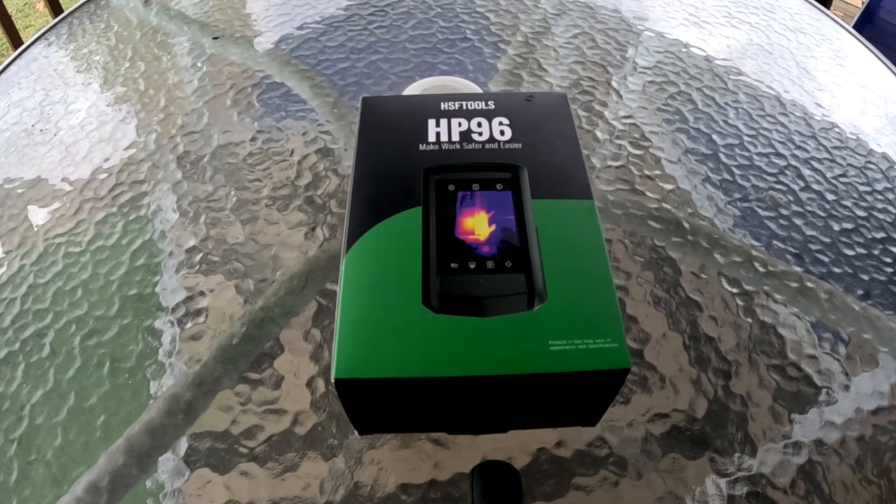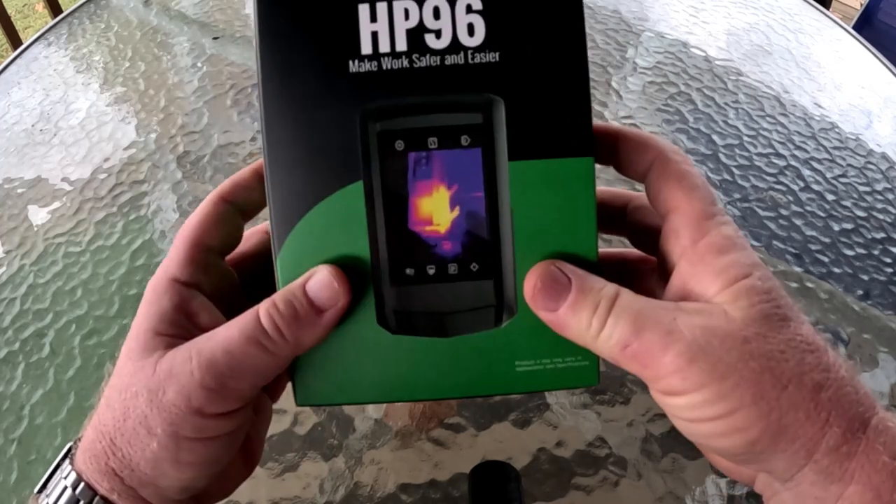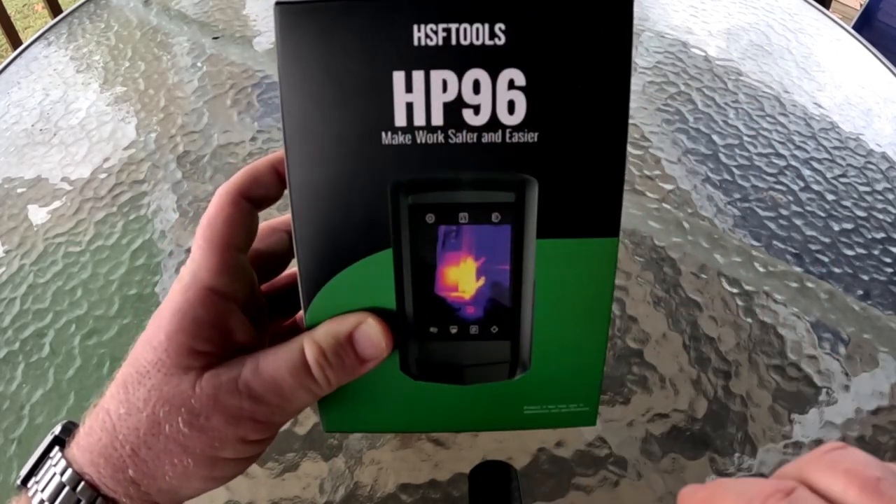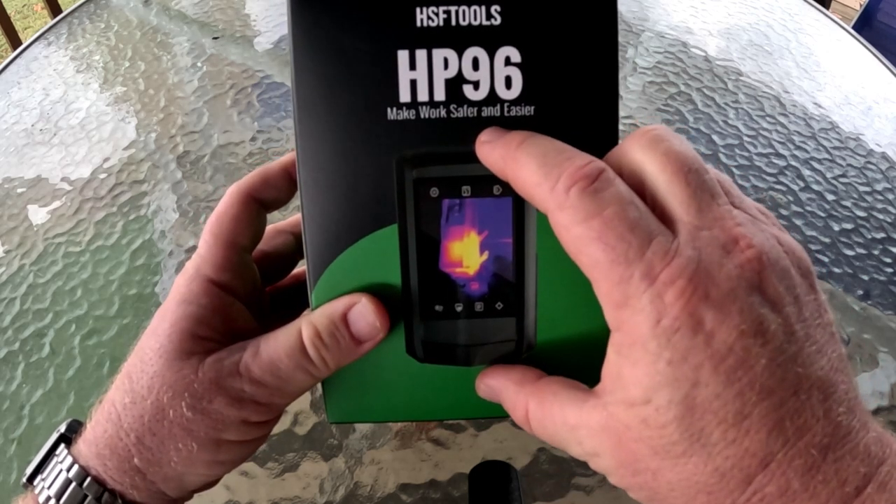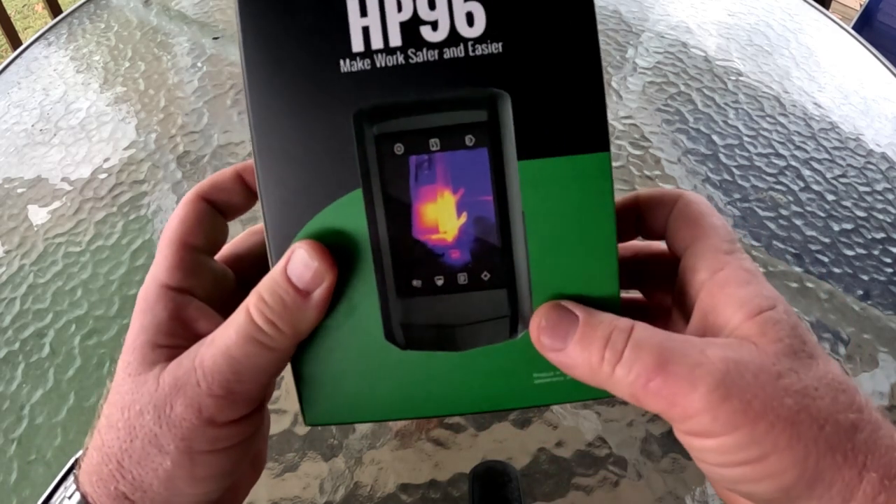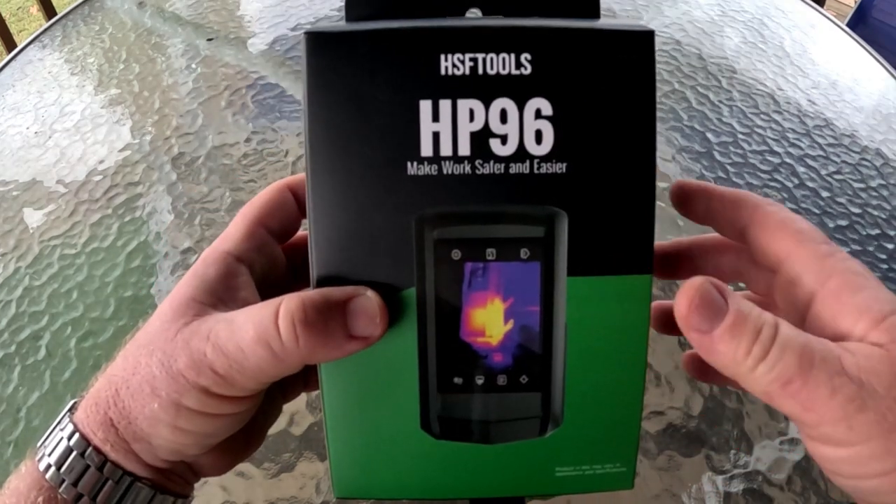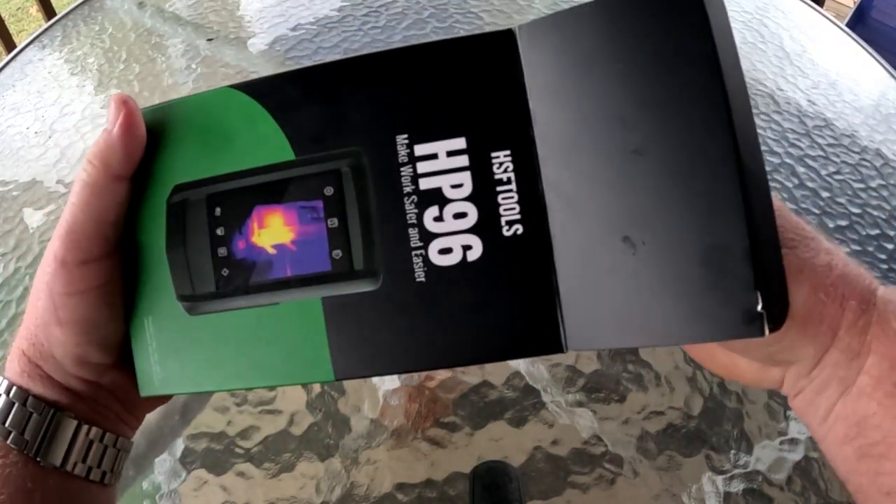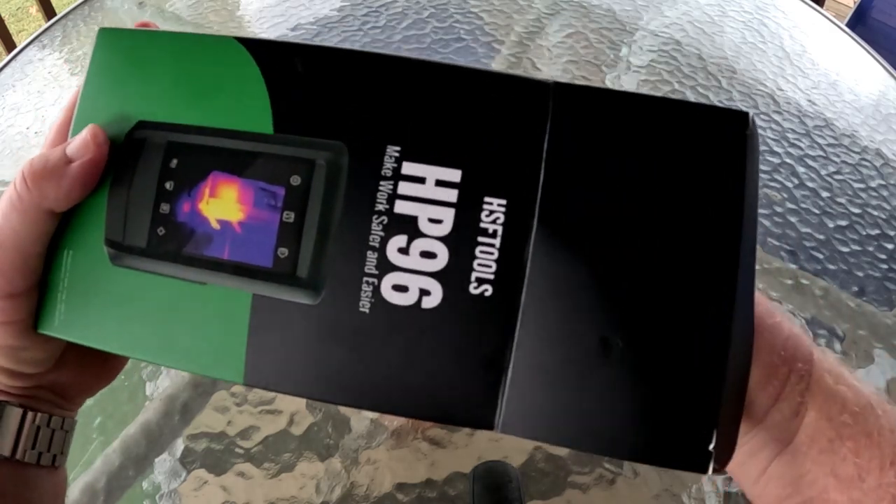I'm going to do an unboxing on this, and then I'm going to show you some video footage I took with it in use, and then we'll come back and I'll go through the details and explain how it operates. When it comes in this box, it's from HSFTOOLS, HP96. Looks like it's going to be similar to maybe what a cell phone would look like in size, but we'll see how it works, see what this thing's going to do. Let's get it out of the box, see what it looks like.